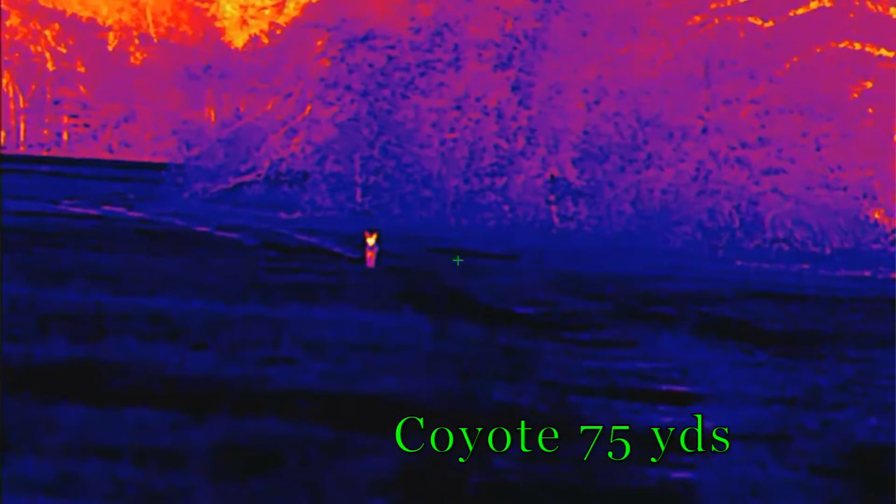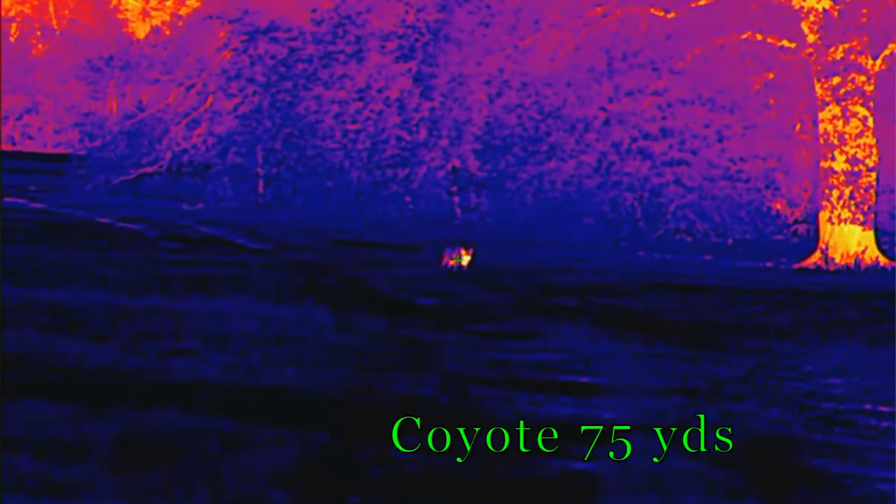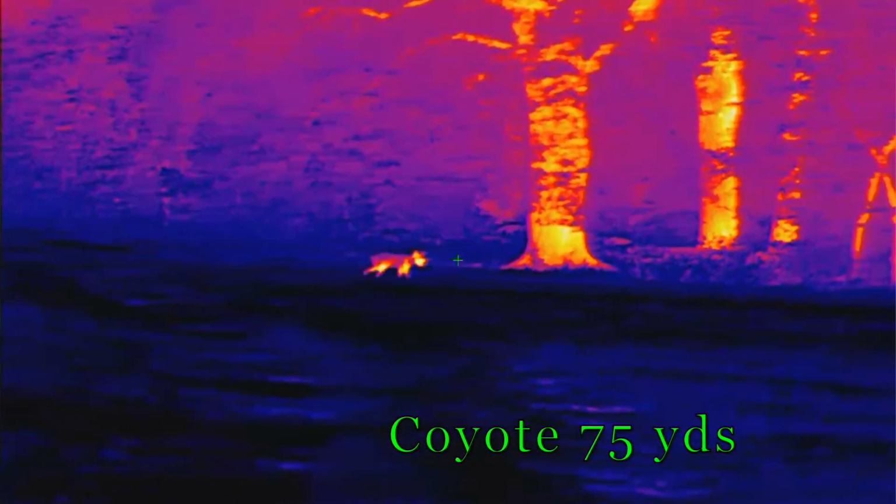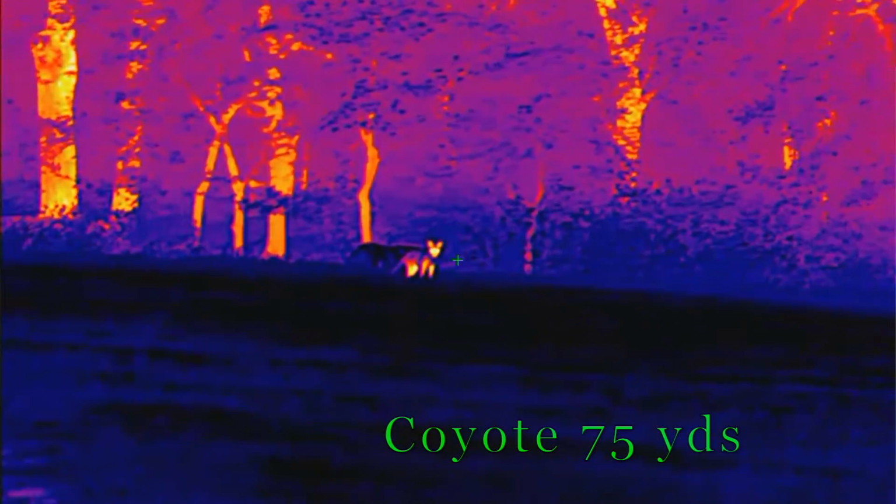Power, like I said earlier, it's got a USB-C port, so you can power it, and it's also data transfer, so you can move your files back and forth. The battery system is pretty unique on this one. I really like it. It's got 2 internal rechargeable batteries that are not removable. On a full charge, you'll get